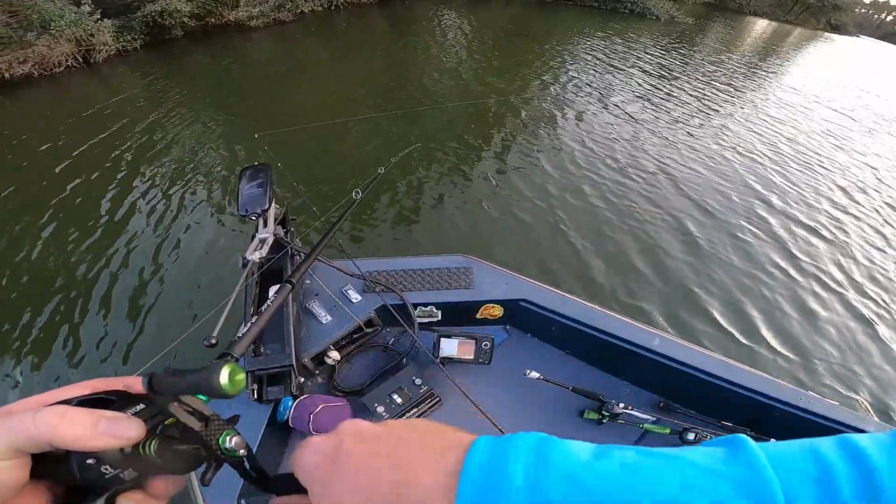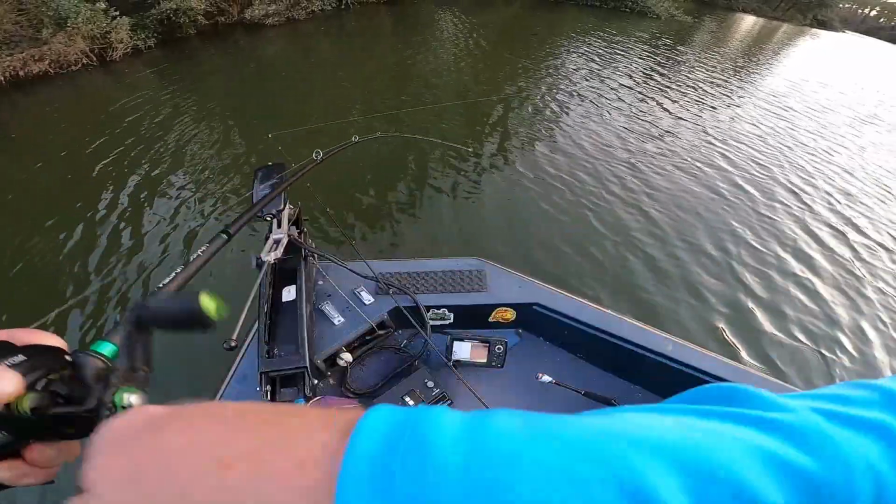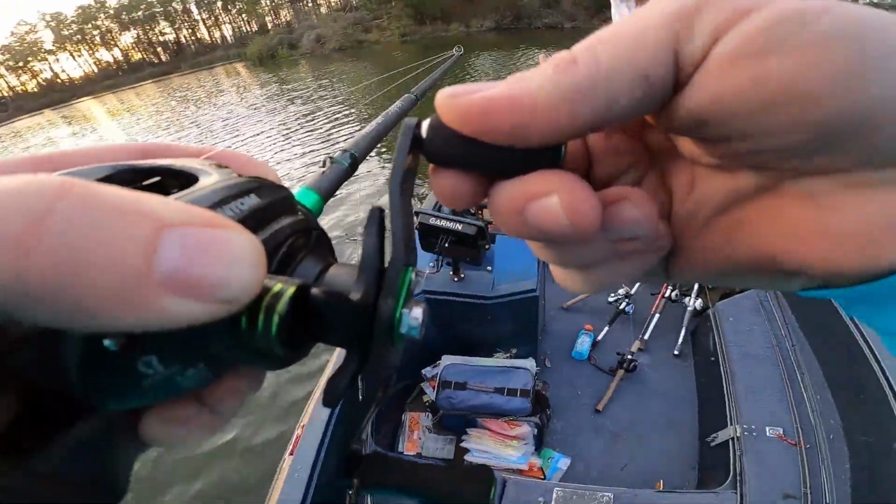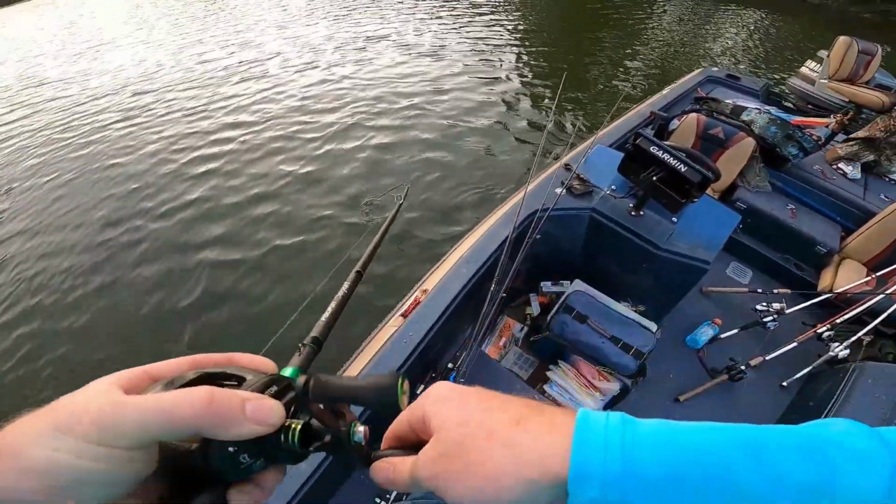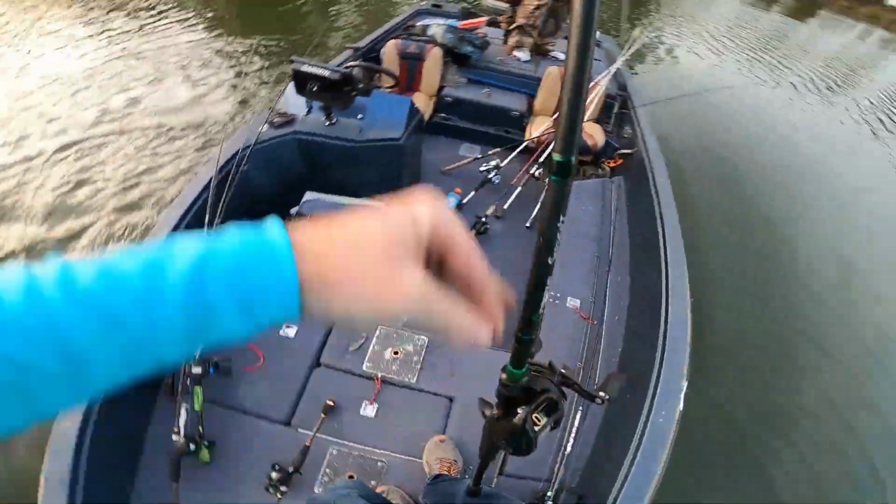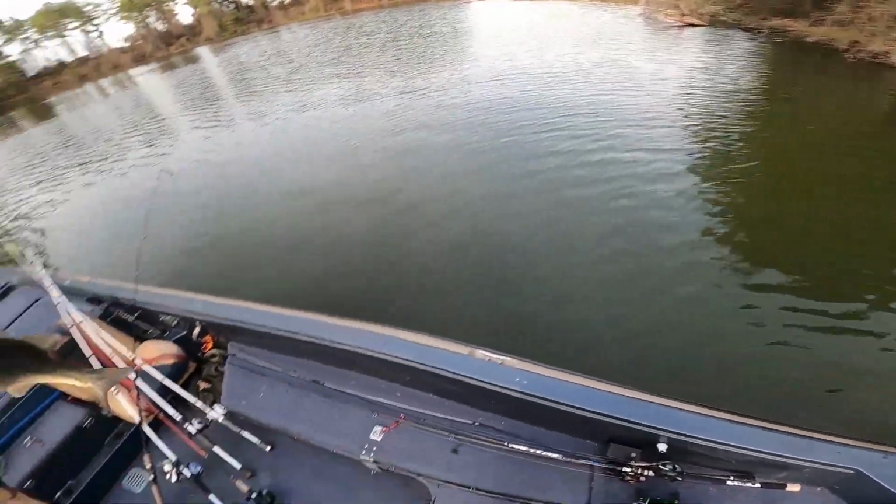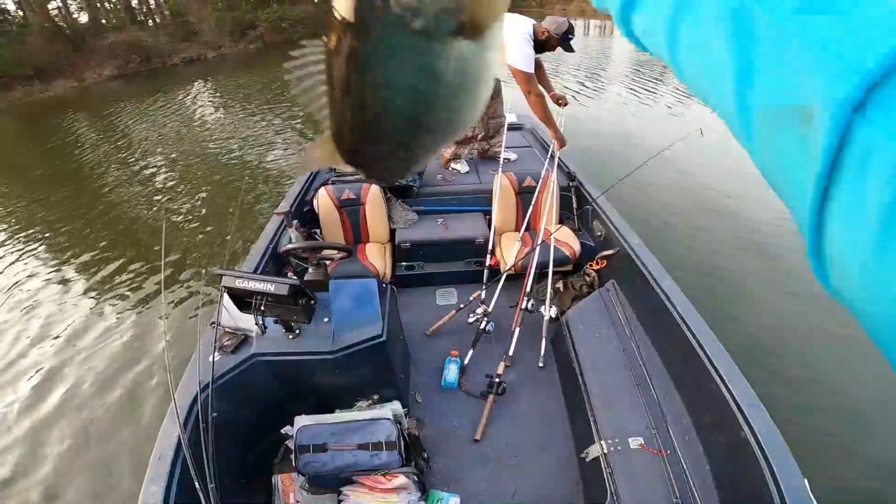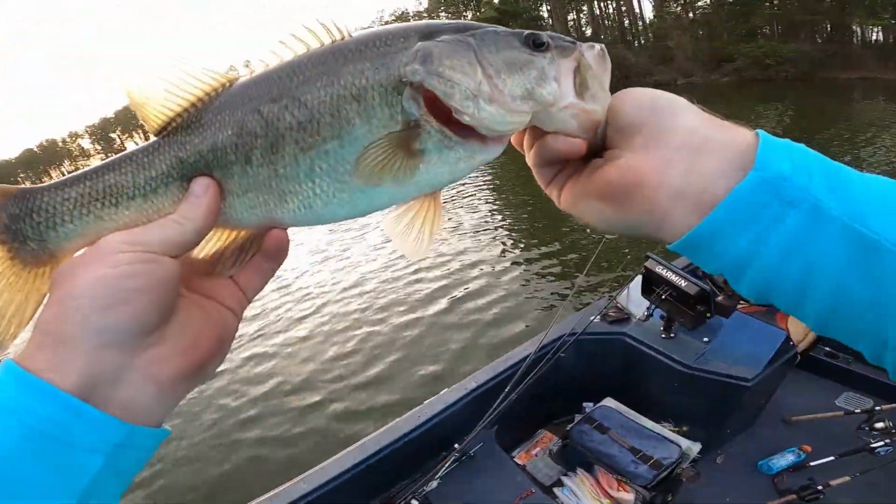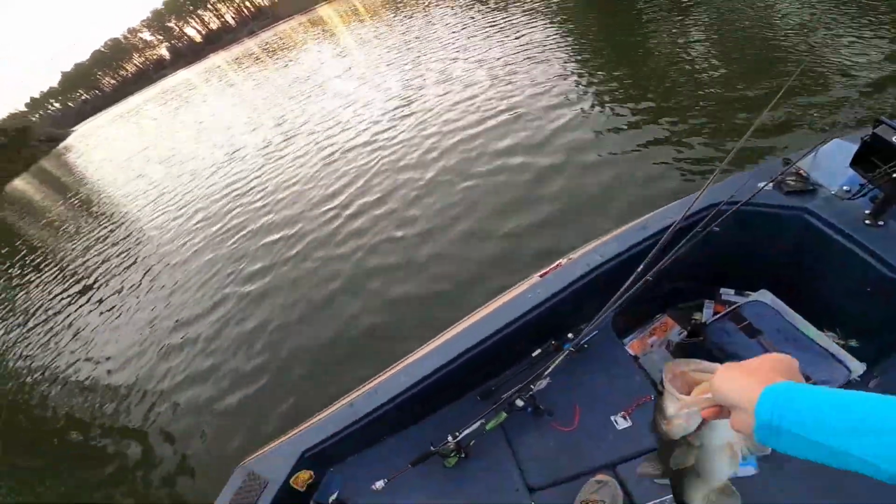He hit it so hard. Definitely felt 3 times bigger than that. Oh, there he is. There he is. Dude, this is a beast right here. Is that a bass? There's a bass. Come here. That's a fat bass. He's down there feeding too. Yeah, he's on them, eating them shad. They're eating the shad, boys. He's probably 3 pounds. We'll go ahead and throw him back and catch us another one.